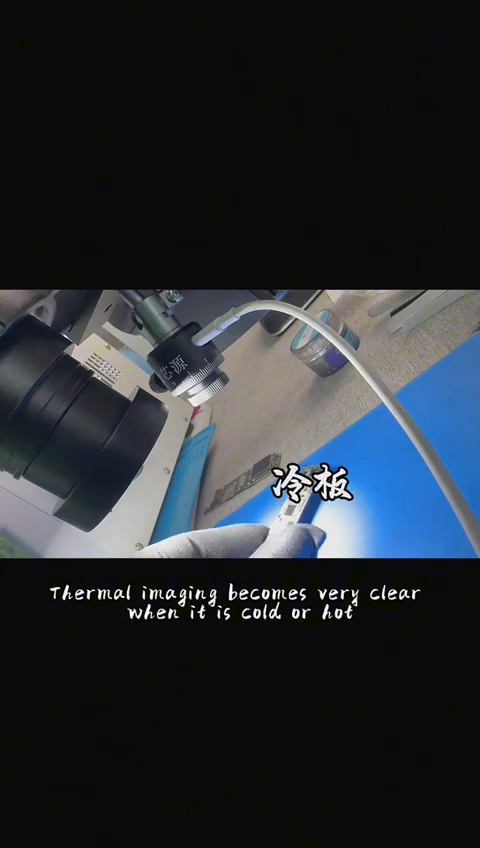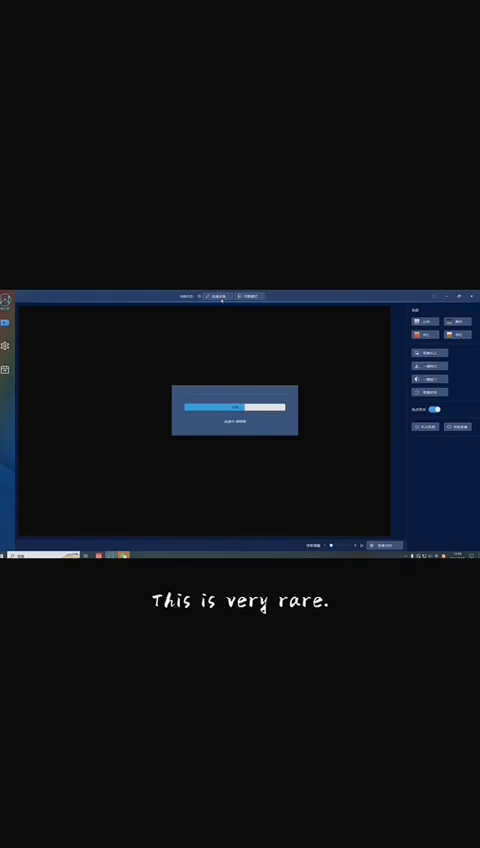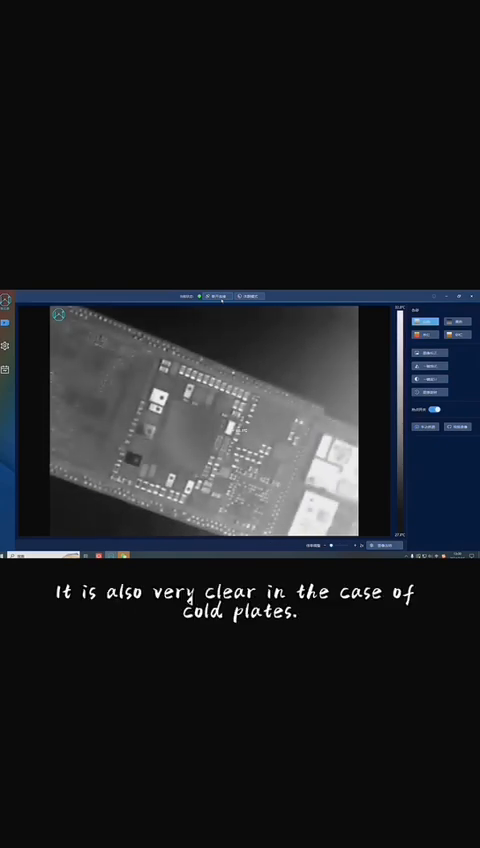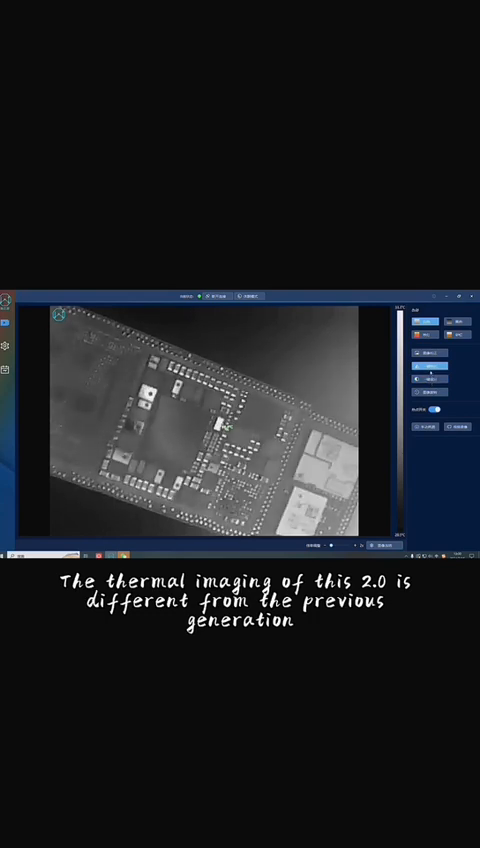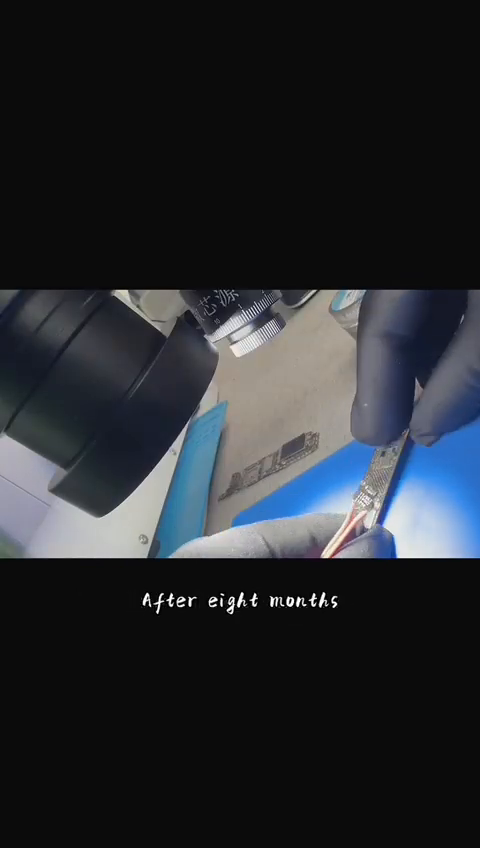Thermal imaging becomes very clear when it is cold or hot, but clarity at room temperature is very rare. That is, this thermal imaging uses a new IM architecture, as written. It is also very clear in the case of cold plates. The thermal imaging of this 2.0 is different from the previous generation. In theory, it can be upgraded indefinitely. It is a brand new IM, after 8 months. Overturn the previous brand new algorithm.